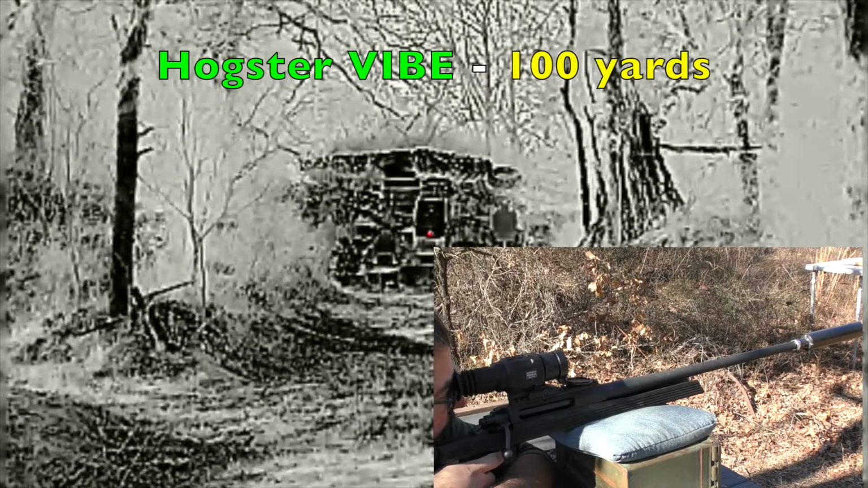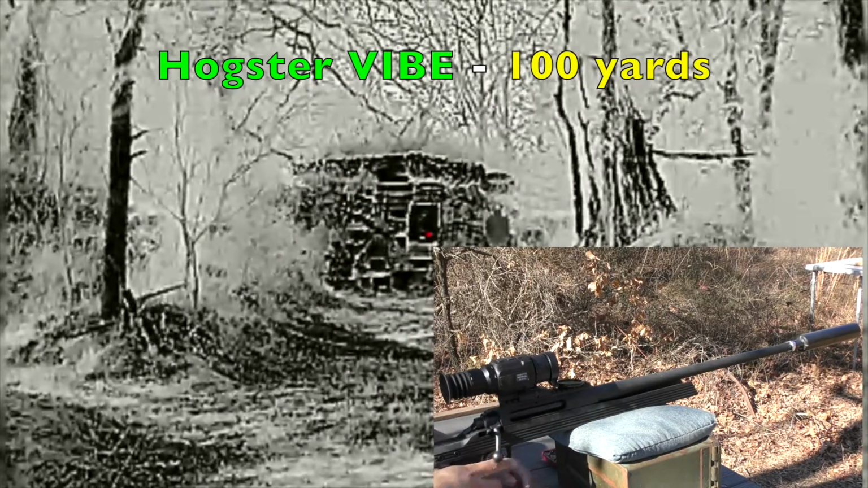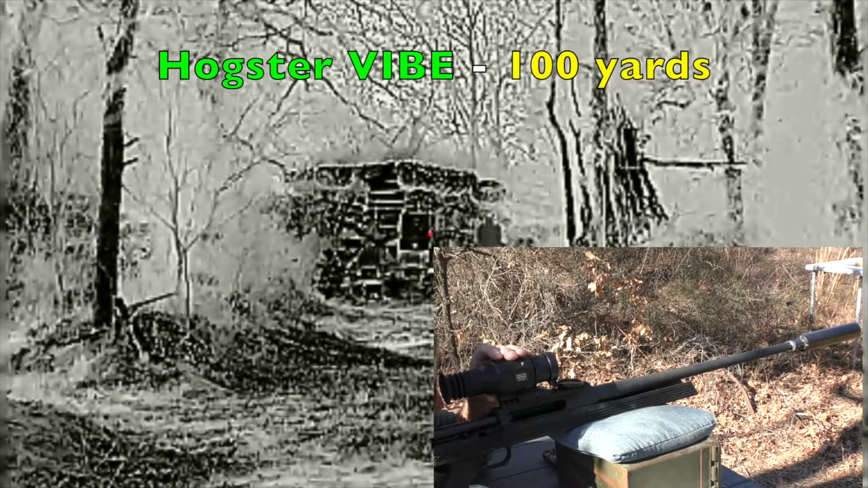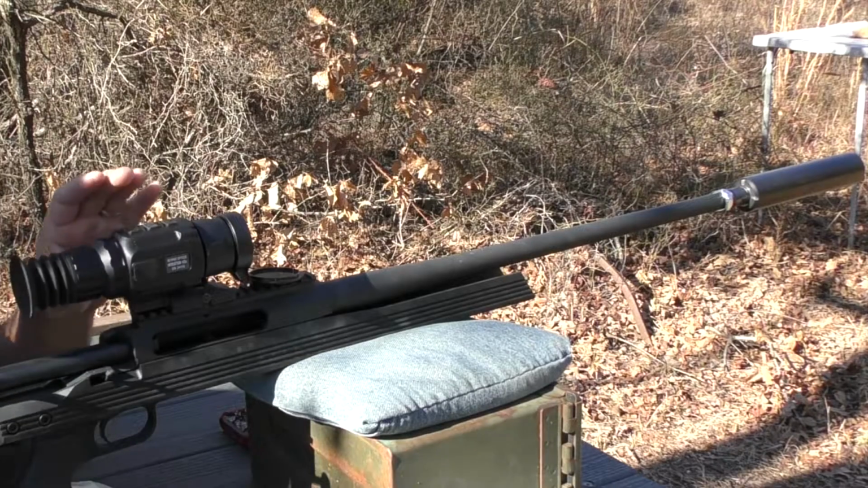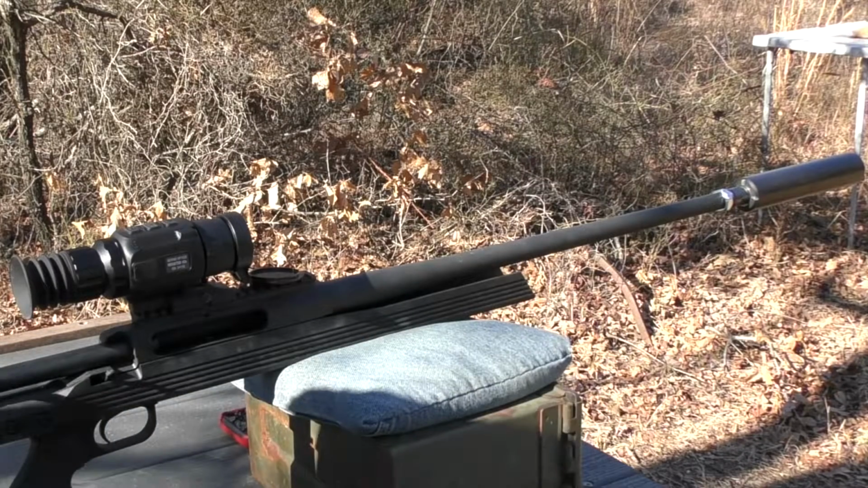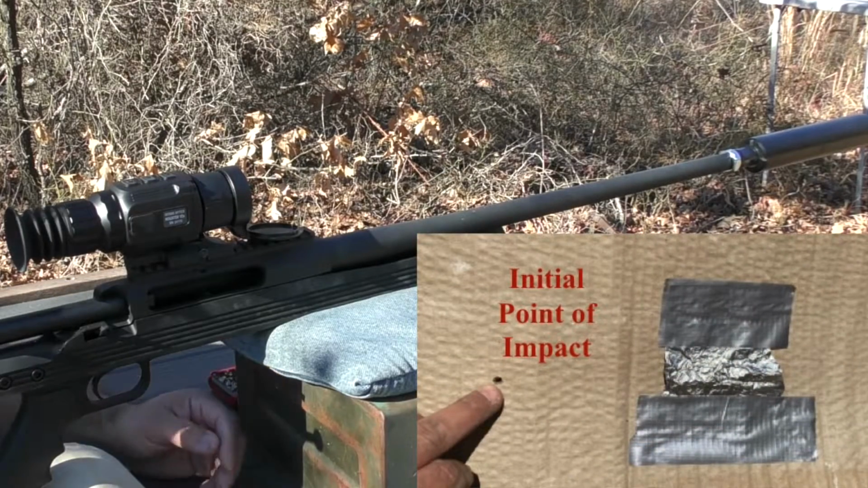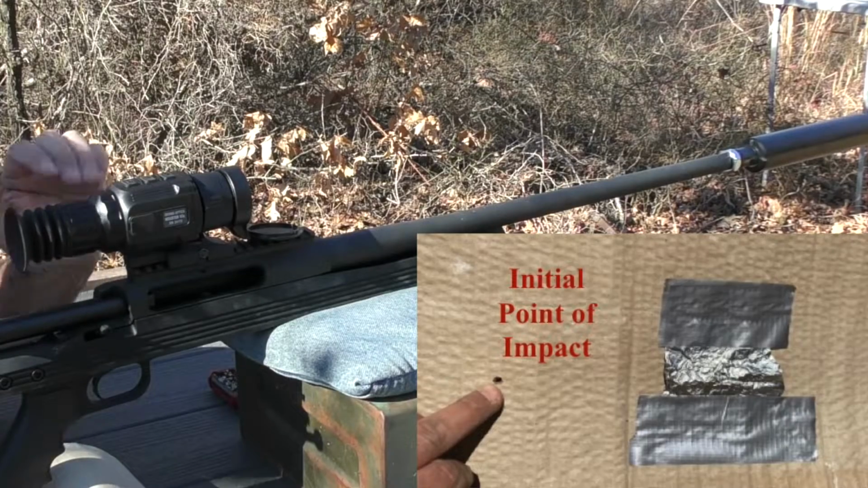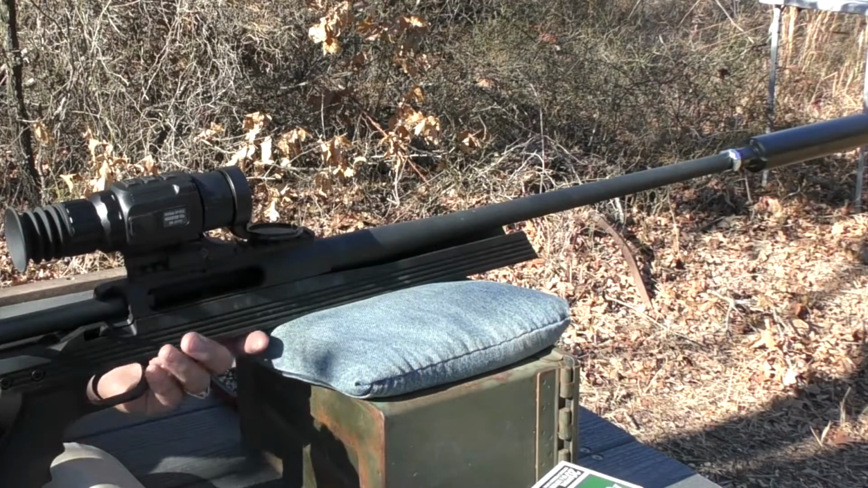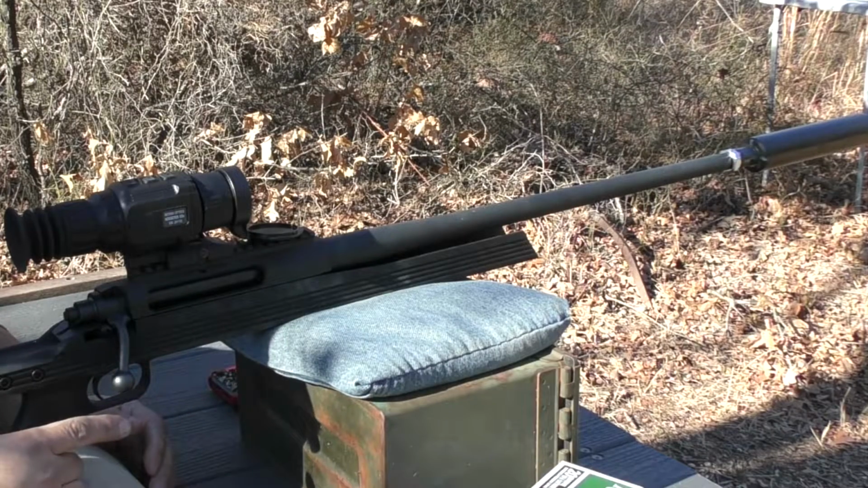And this is at native magnification. All right, I need to go down, see where that impacted, make the necessary adjustment, and then I'll try a 3-shot group. All right, that impacted at 9 o'clock, about 3 inches off the foil. So I've made the adjustment to the 0 settings on the Hogster VIBE. We're going to take 3 shots to establish a spread or a group for this rifle, ammo, and scope combination.